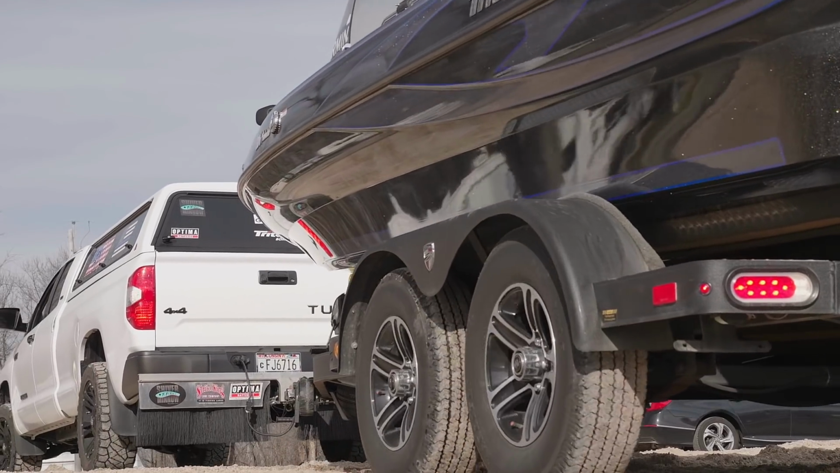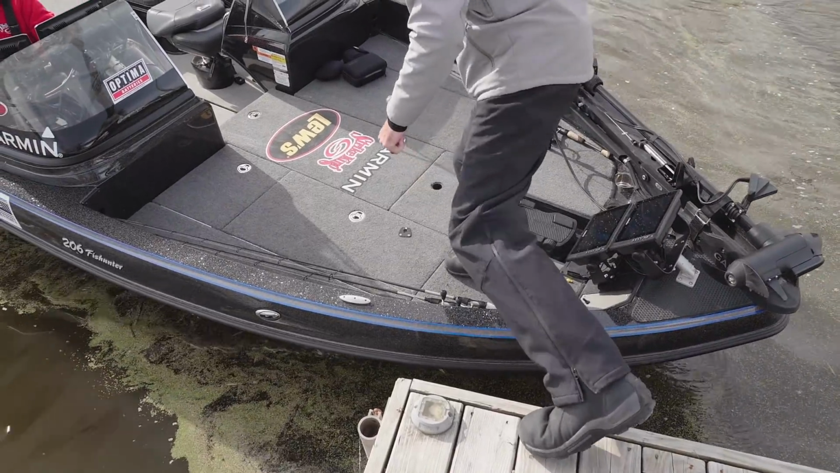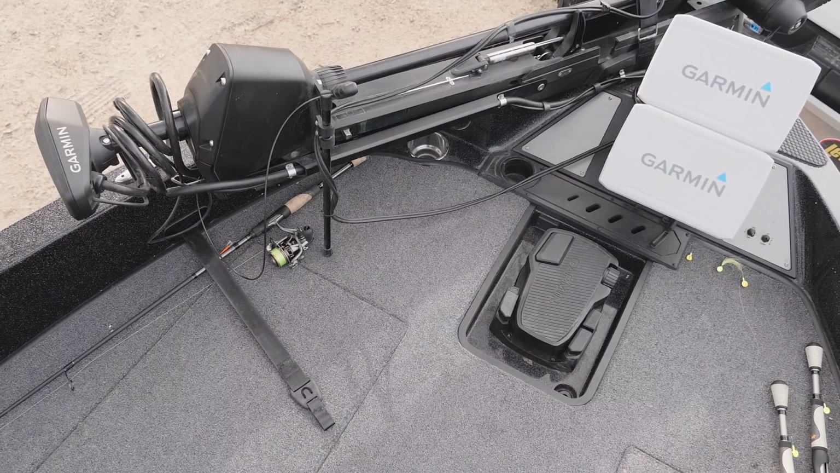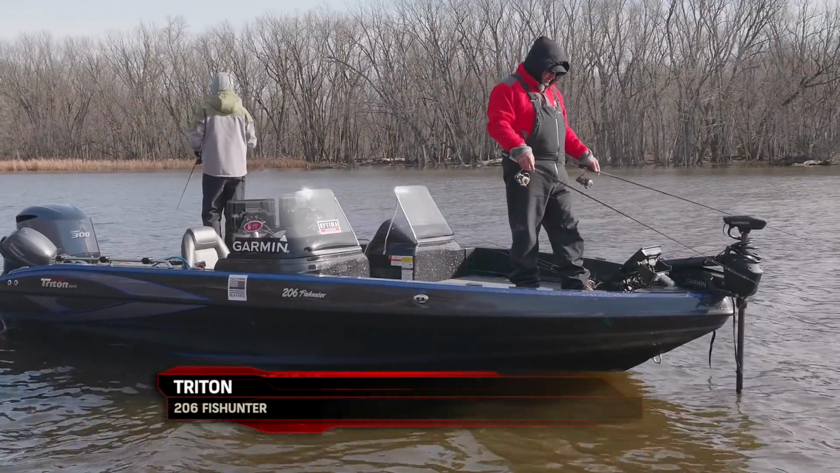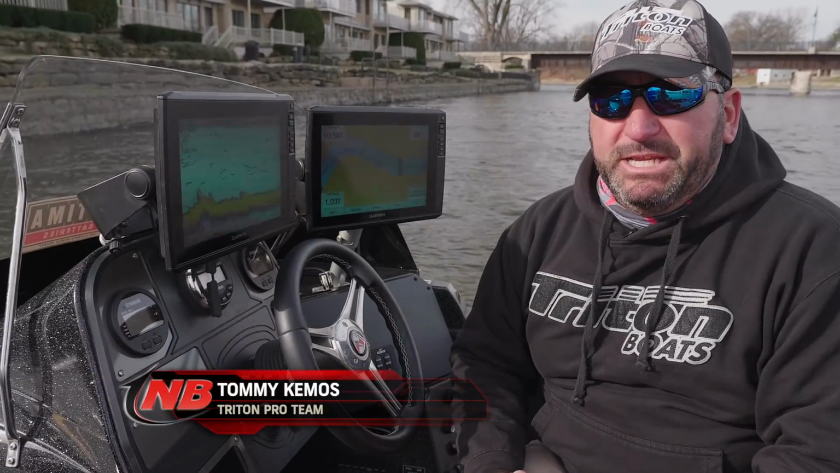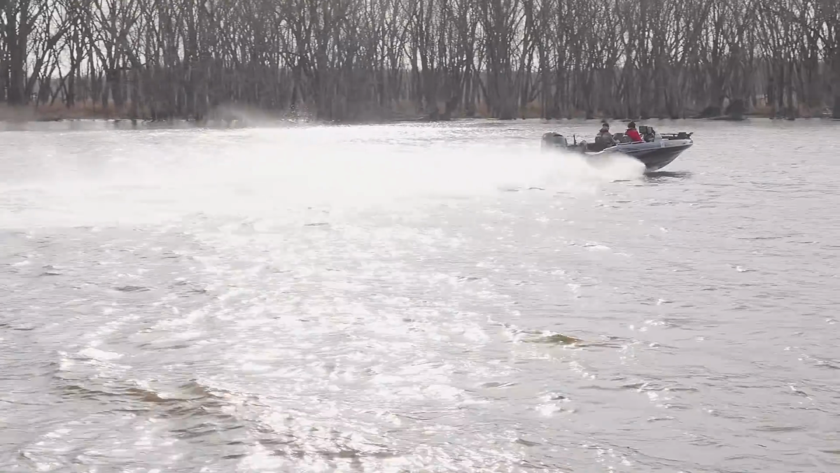When you're talking about high performance multi-species boats, the 206 Triton Fish Hunter is one that you're definitely going to want to take a look at. Moving up into the bow, this boat has got a great big bow fishing platform, which I love. The other thing is that we designed this boat to sit a little bit lower in the water. What that's going to do for you is catch less wind, which is going to cause this boat to track way better. But what's cool about this is you are not sacrificing anything in the big water ride. This boat runs really good in rough water, but when you get into those situations where you can really let it rip, you aren't going to be disappointed, that's for sure.